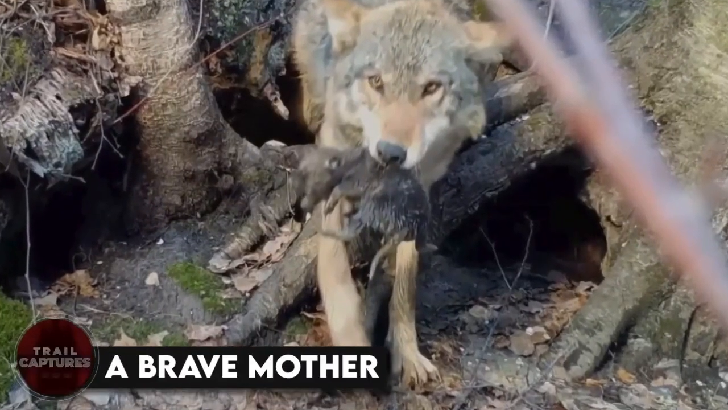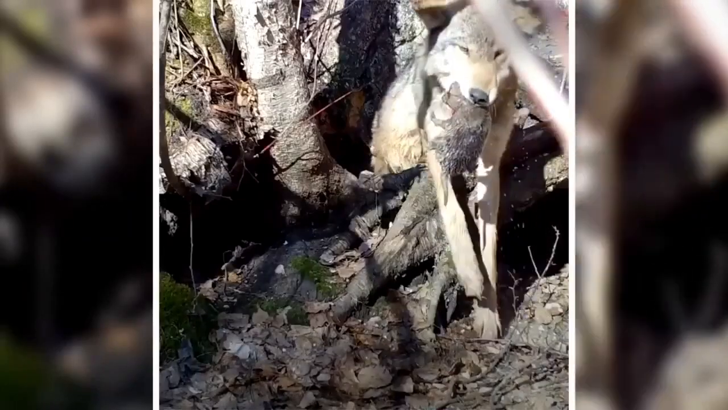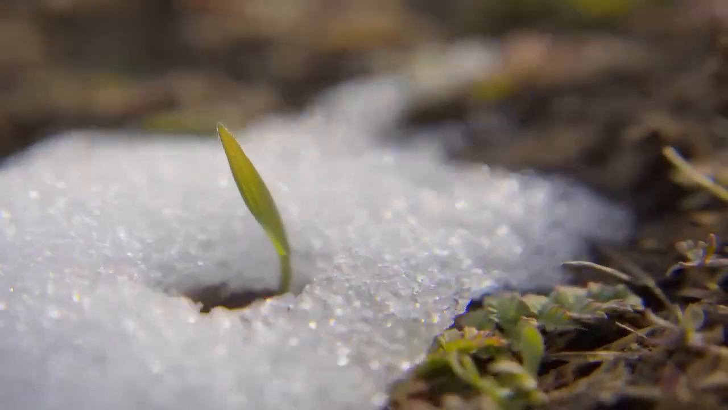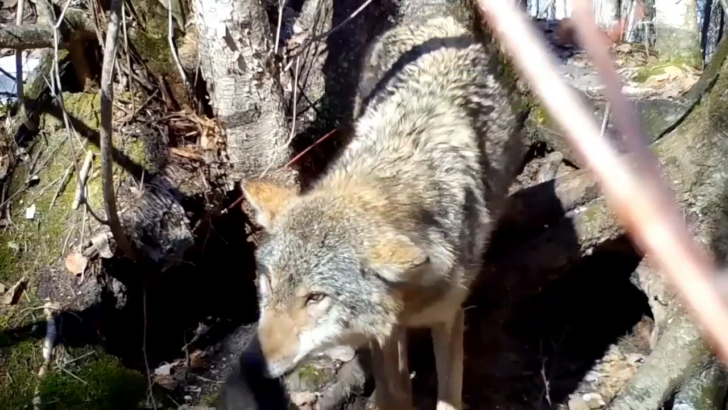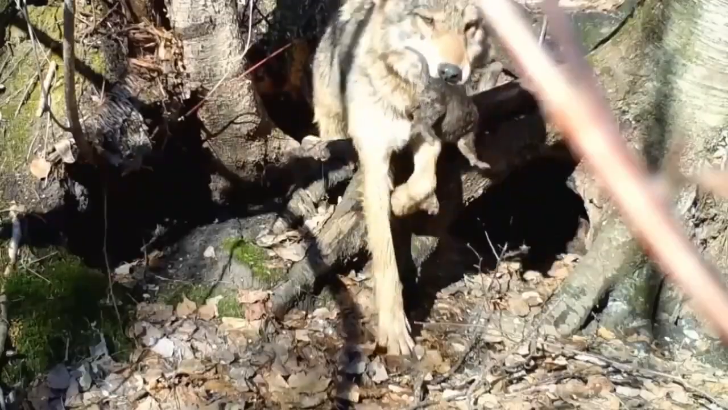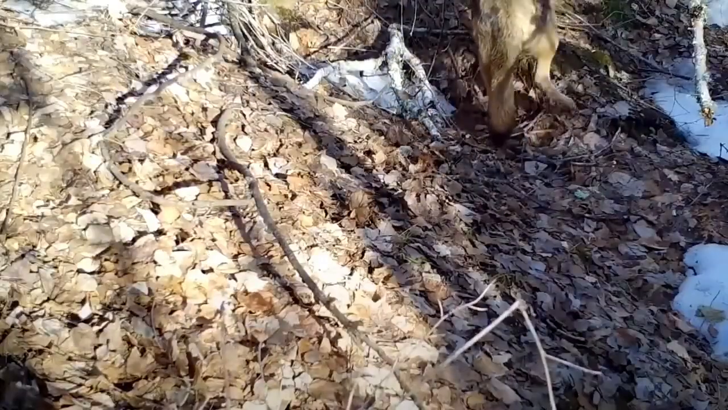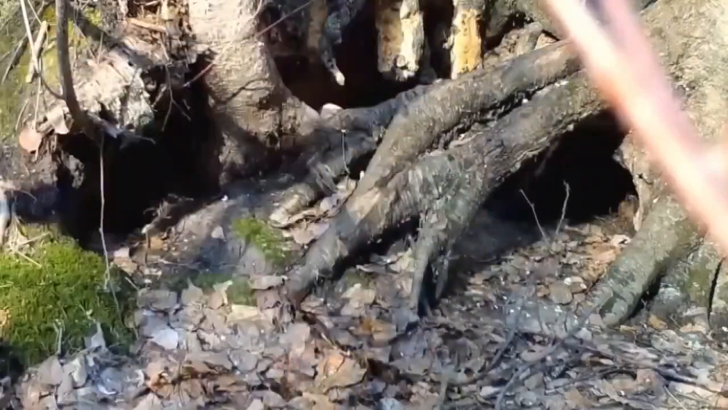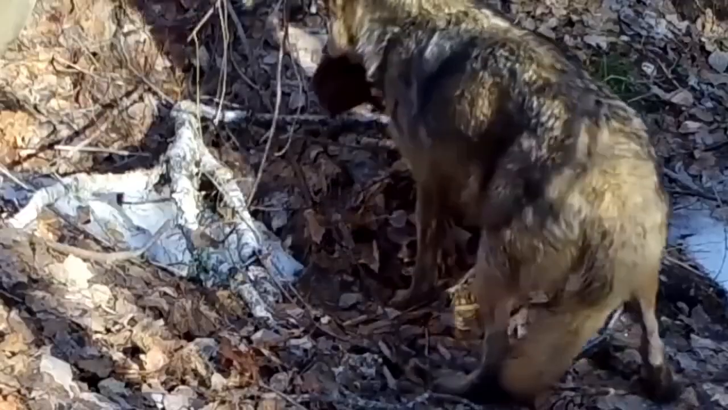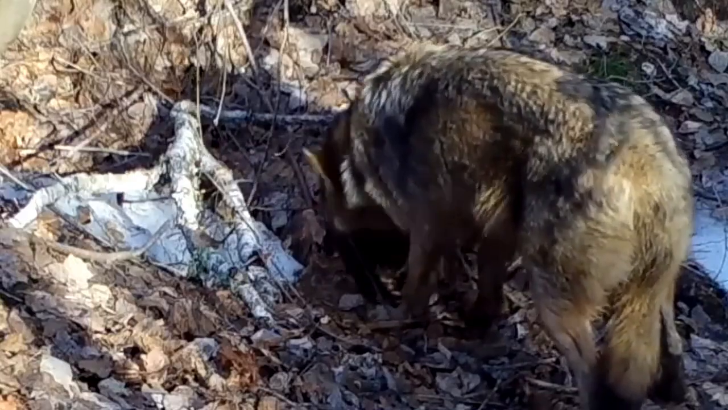A brave mother. Did you see the video of the mother wolf and her cubs? It's amazing. After the snow melt caused a flood, the mother had to move her babies out of the den to keep them from drowning. The footage from the trail cam shows the mother bravely carrying all 7 of her little ones to safety. It's so heartwarming to see how fiercely she protected them, even risking her own life. It just goes to show you that a mother's love knows no bounds.